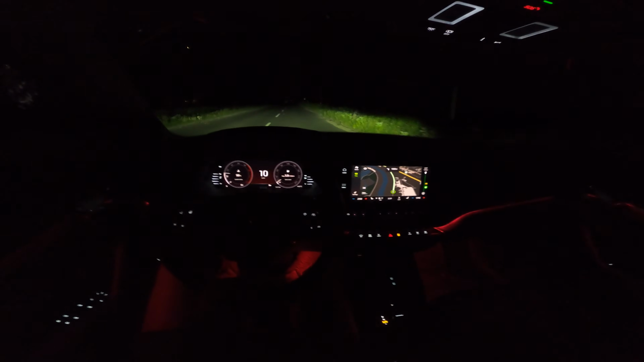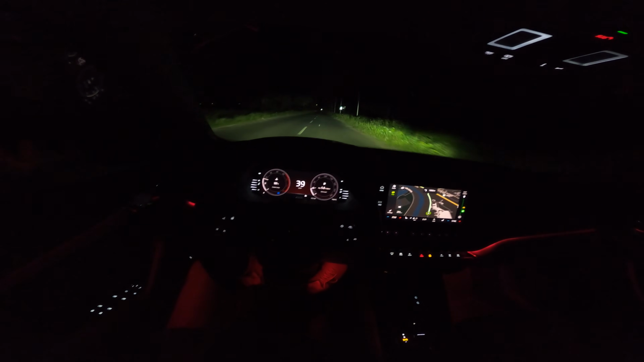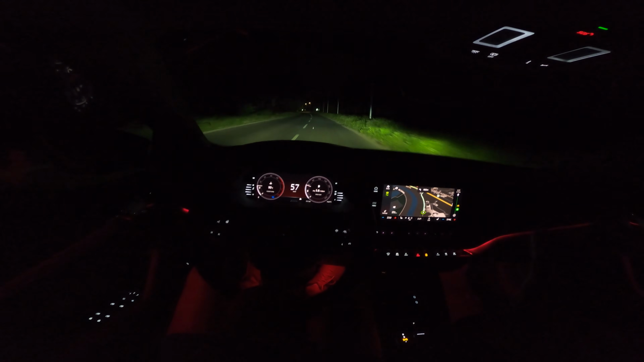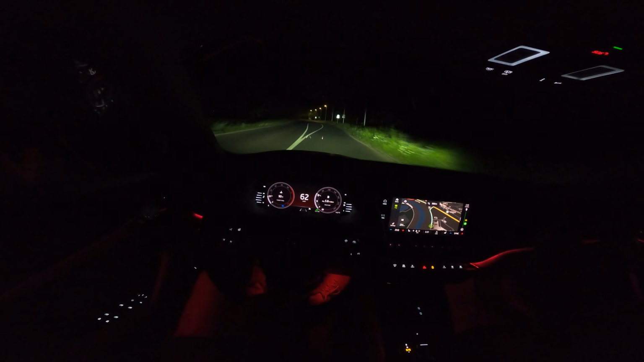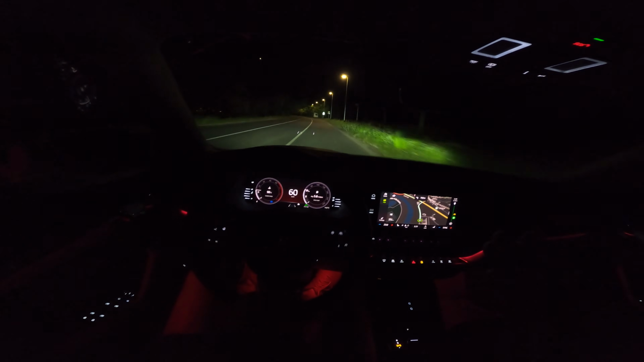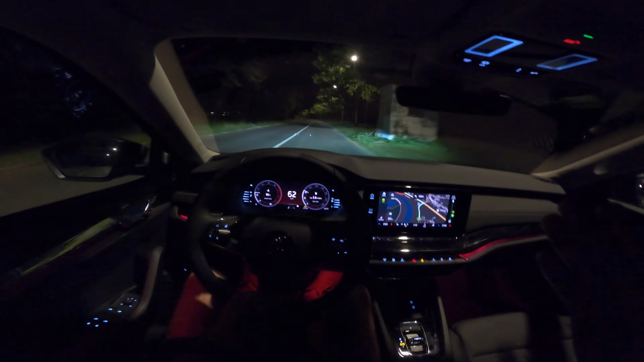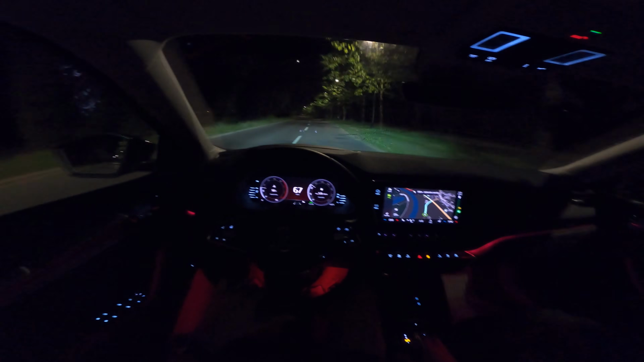Okay, so I have a bunch of navigation, so I can show you that a little bit, and watch on front. As you can see, the LED lights, even the fogs, turn on, and then they turn off segments, they turn on segments depending on the traffic as well. I showed you in the pitch black, you can just see how they're working, illuminating signs, and then see, it just completely went off because it detects there's street lights. So very, very impressed with the matrix LED lights in Škoda.